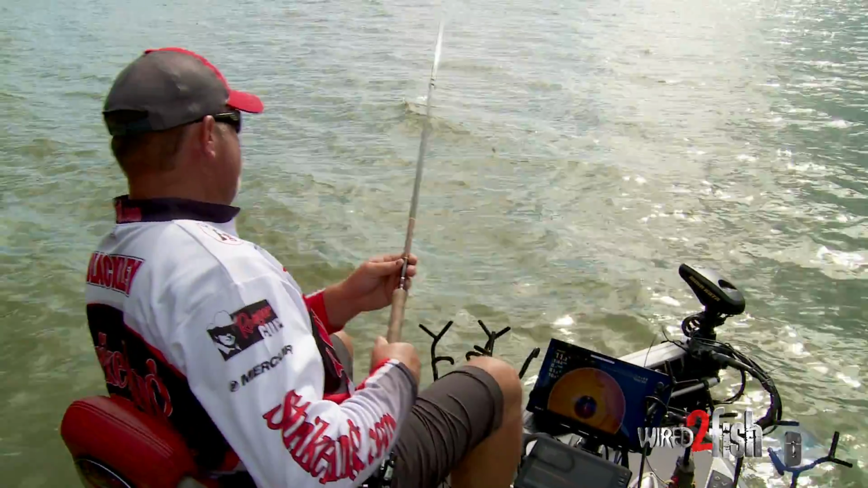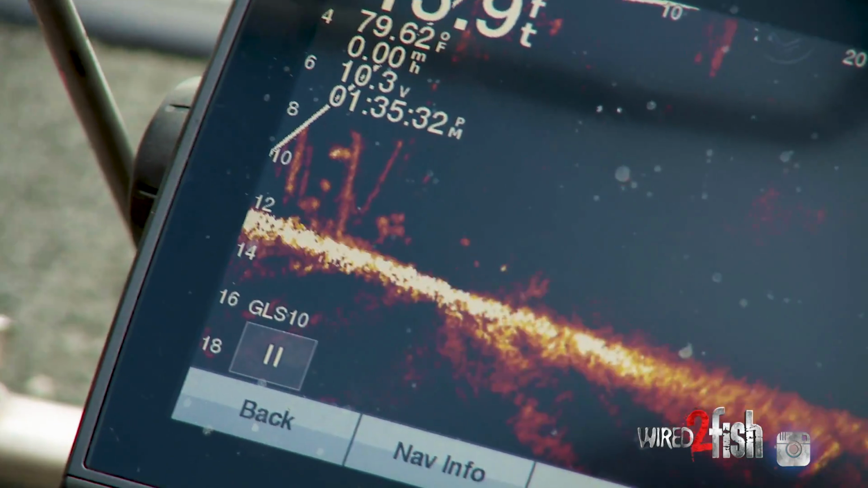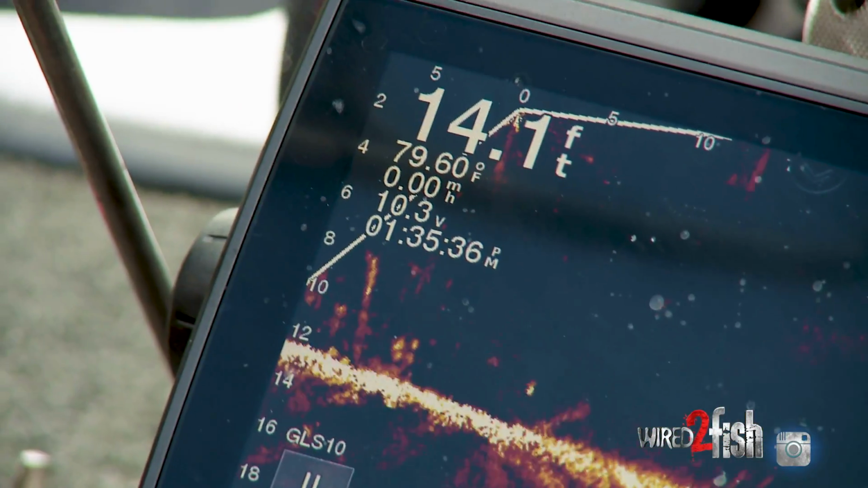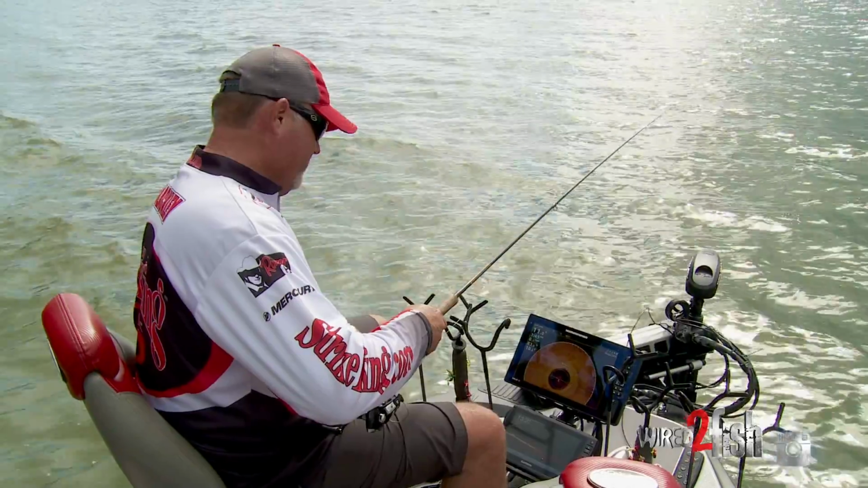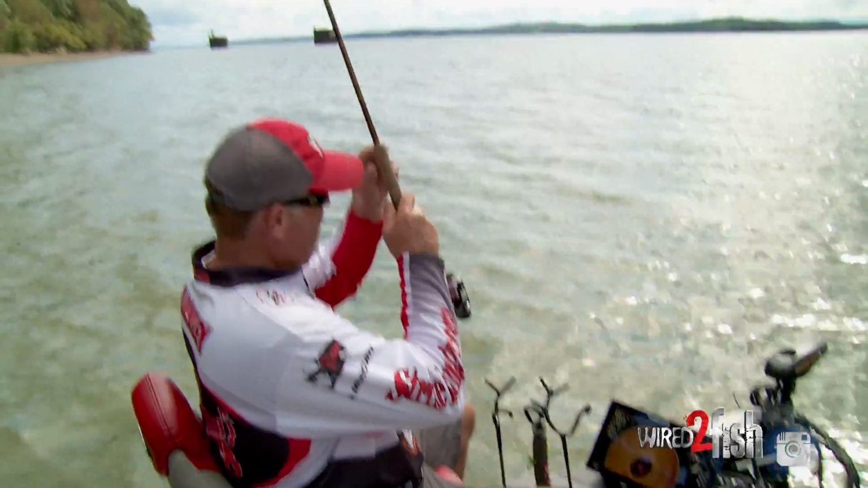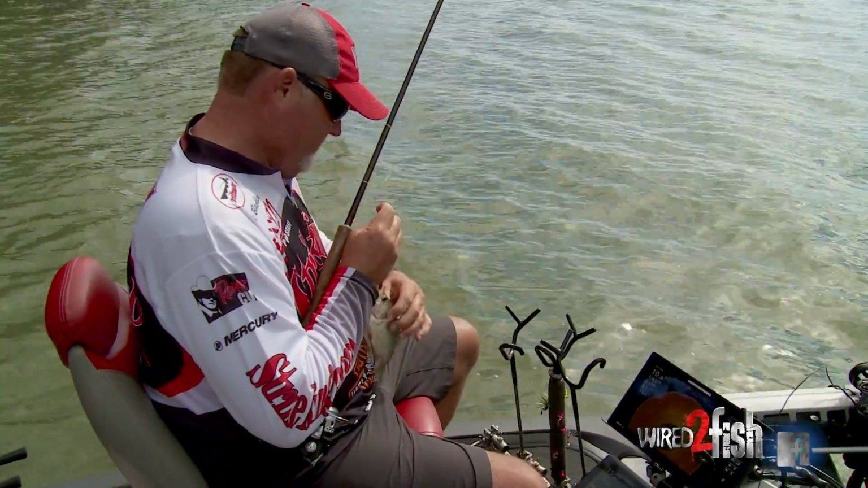Without having this LiveScope, I would have probably already left, but I can see the fish in the bed. You just got to get them to bite. Back in the old days, we just had a flasher.